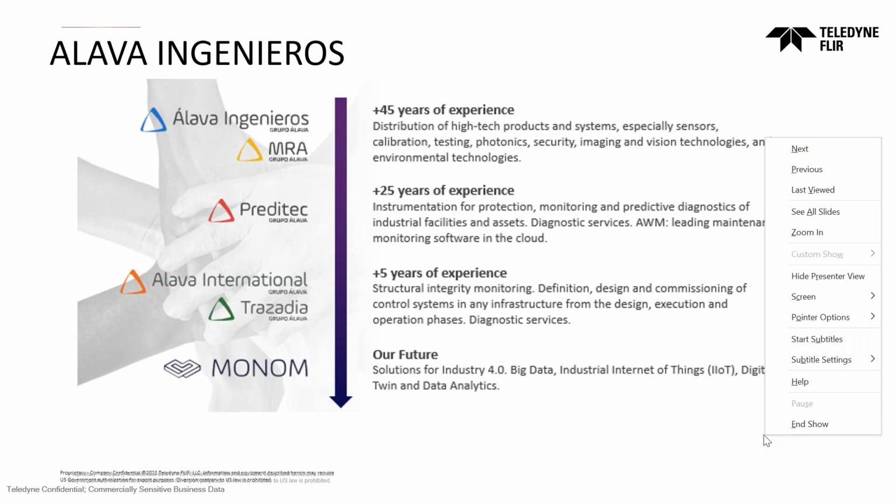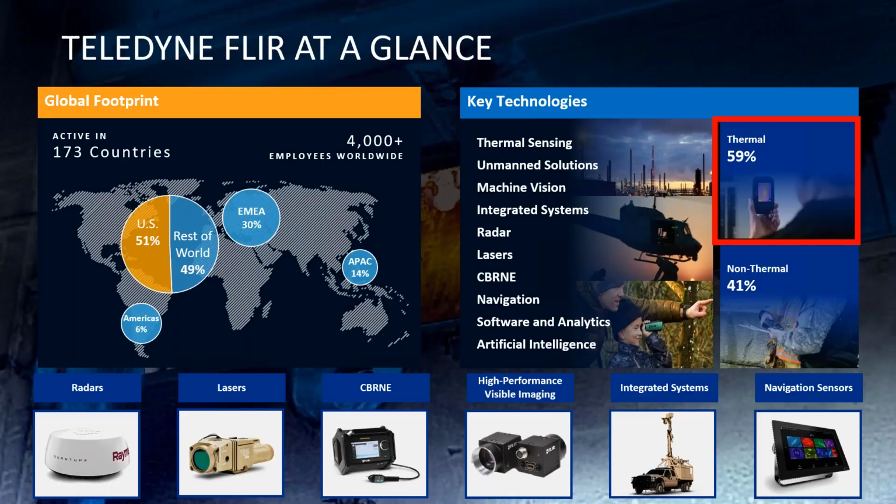So Teledyne FLIR, briefly, Teledyne FLIR is now a member of the Teledyne organization. Years ago, we were 100% thermal cameras oriented. We are today 59%. Anyway, we continue to offer the largest portfolio of thermal cameras on the market. All our industrial fixed mount thermal cameras have a name starting with A. For your information, the A means automation.